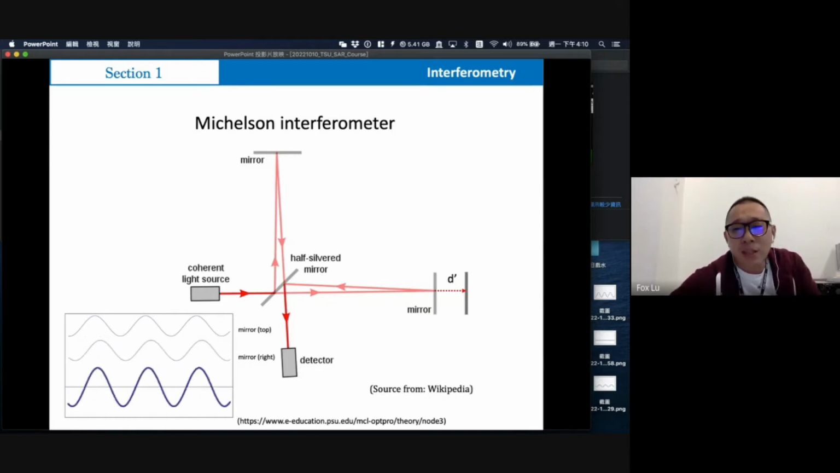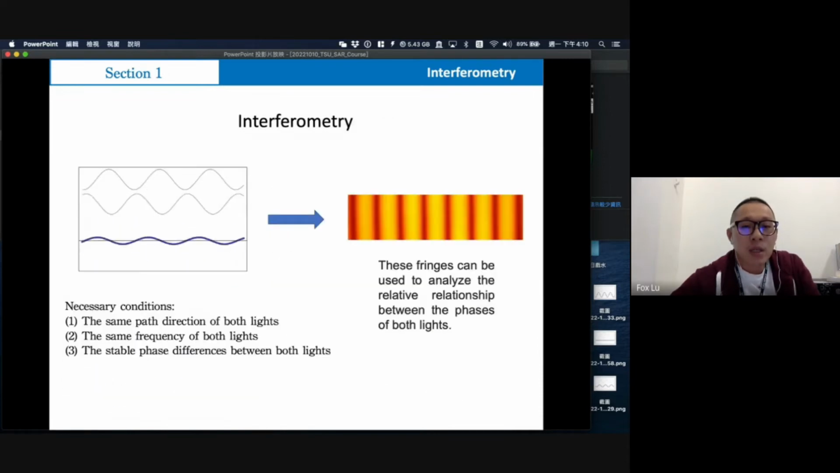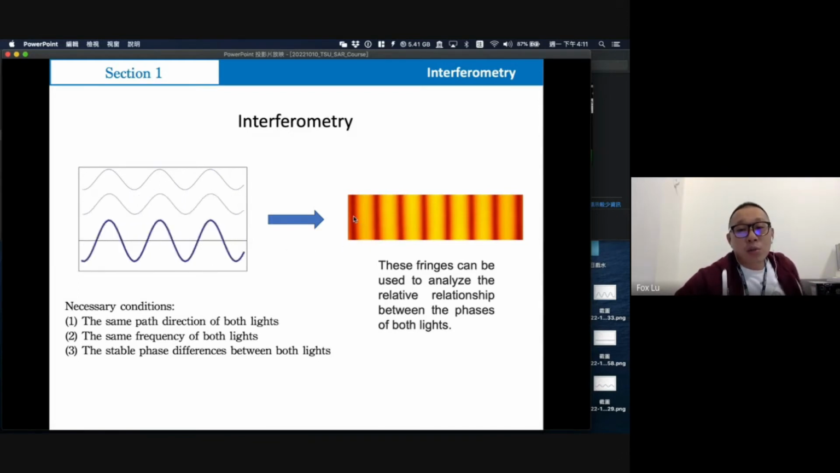So what is the importance of this information? On the right side, here is a dark line, bright line, dark line, bright line, reflecting this total stacking result. So it will be dark, light, dark, light.